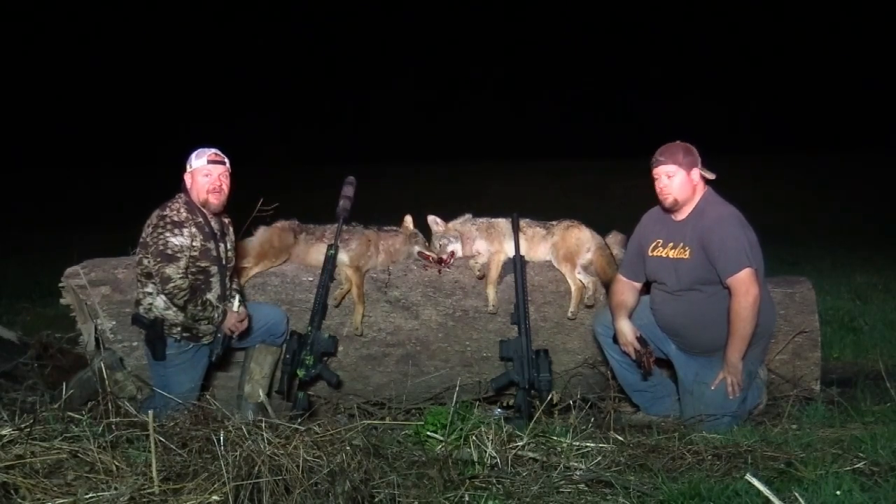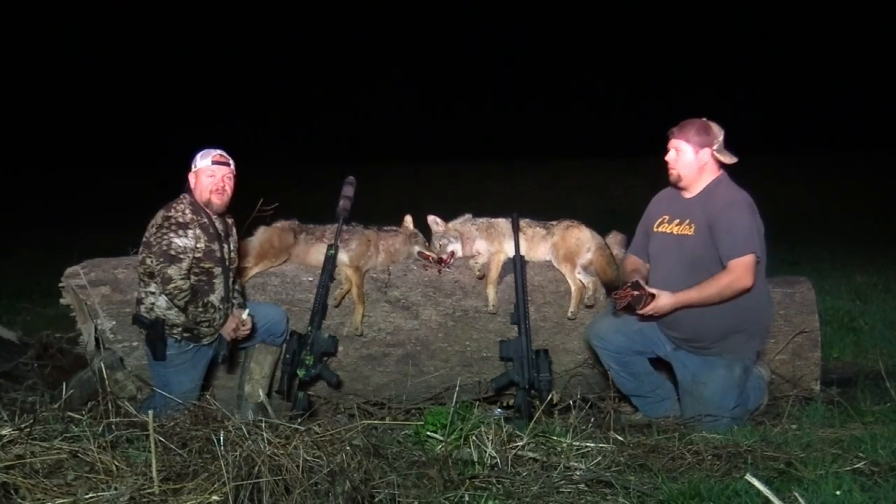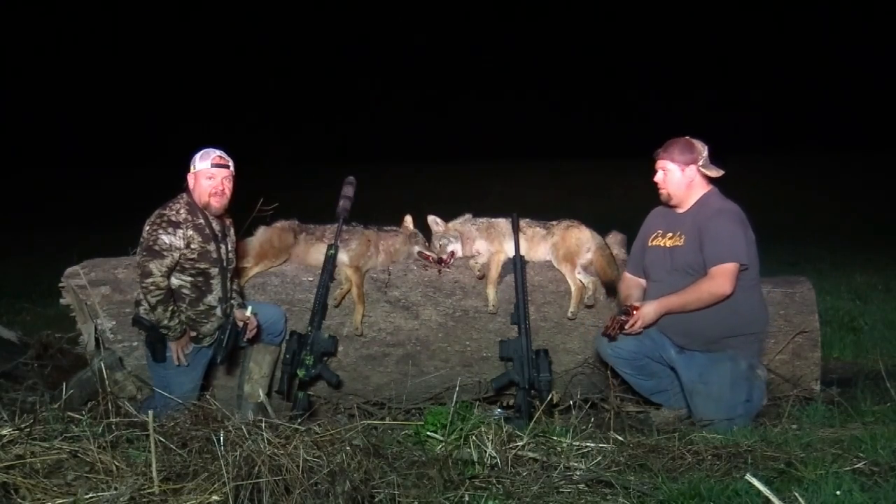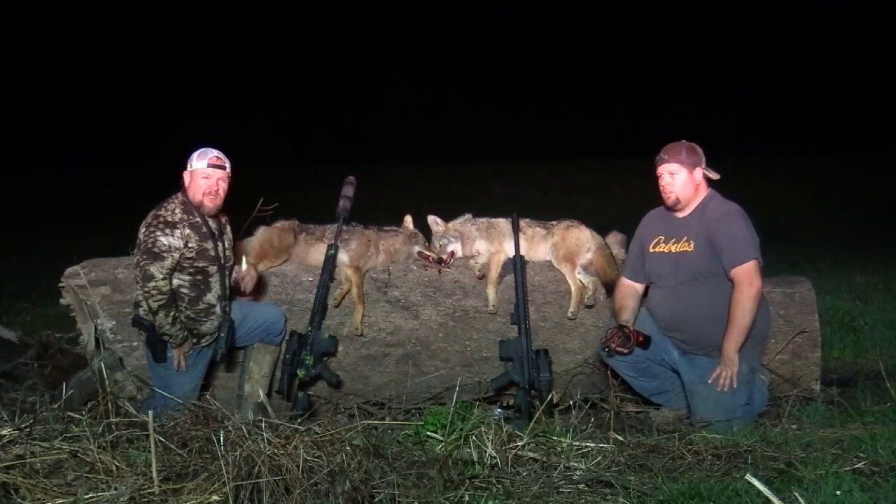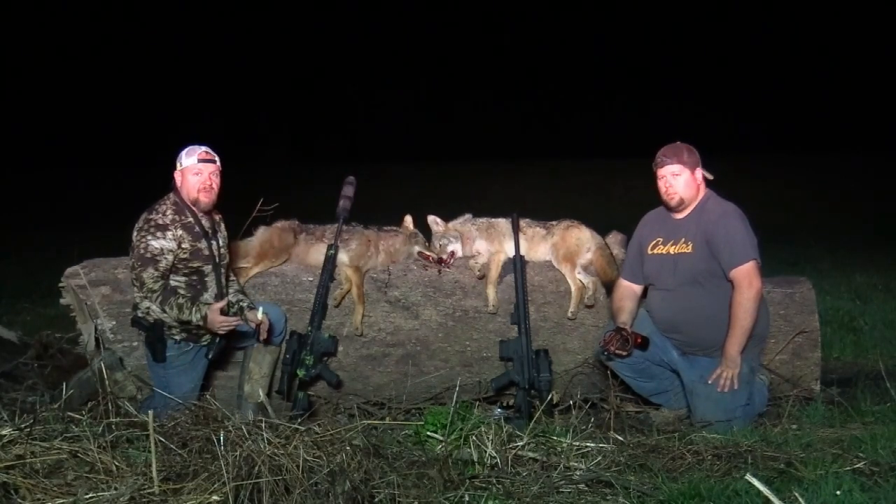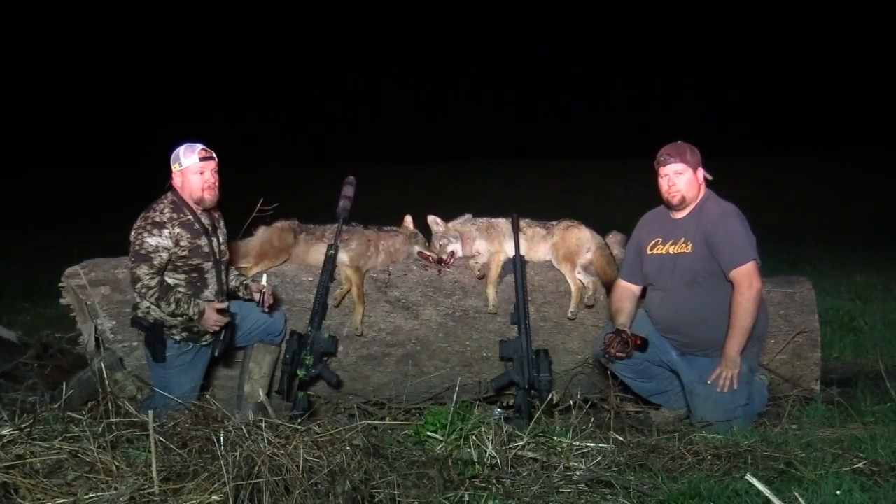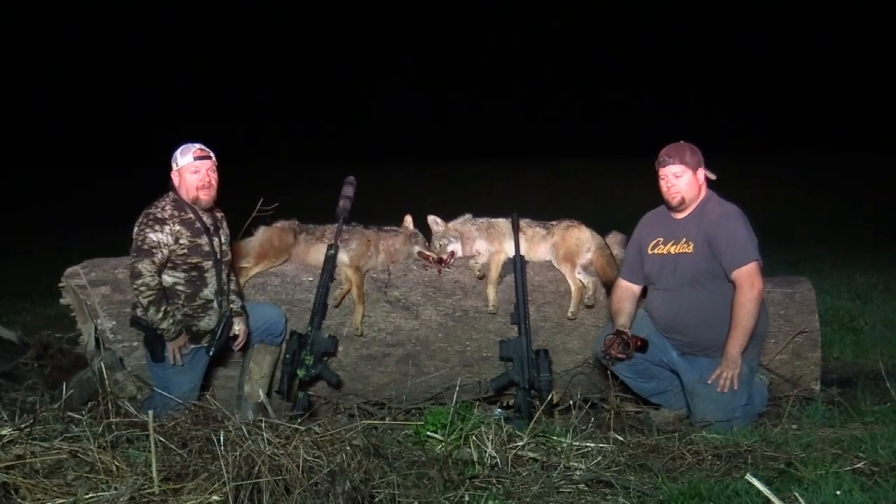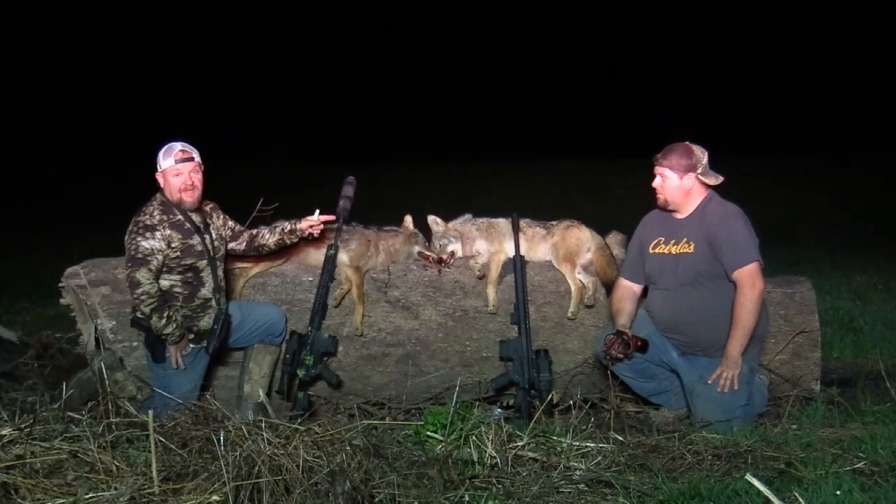I've hunted this spot so much, and I put out a bunch of videos about this spot. If you guys want to, I'll share the link in the description, but this is my target coyote spot. Every year this poses a real smart male. It usually ends up being a male that it comes down to the wire before I can get him. And actually Sam put the money down on him tonight.